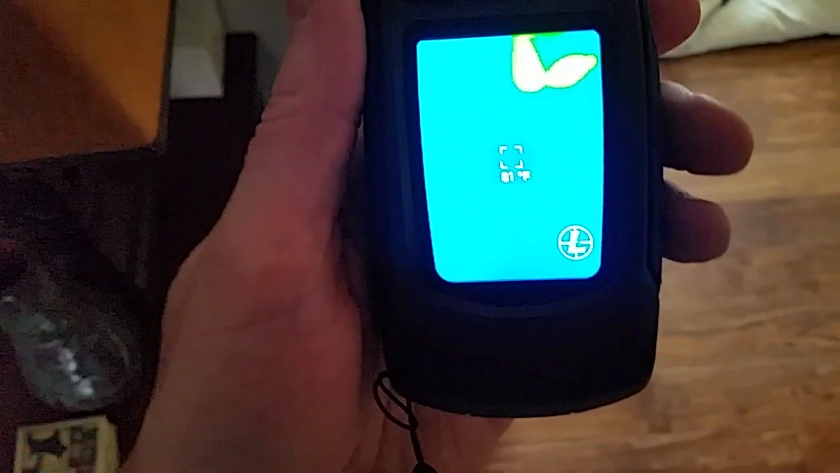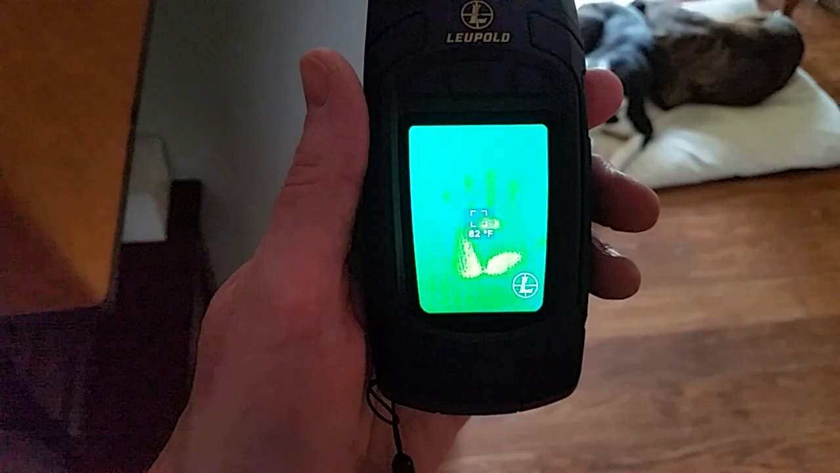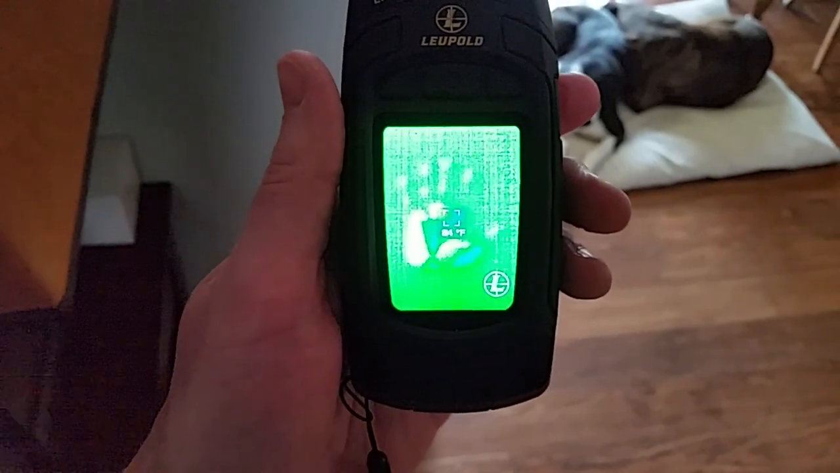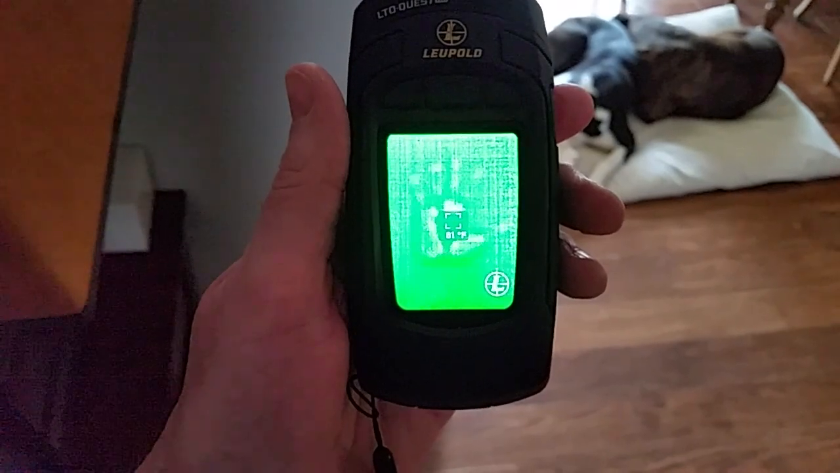And there we go. Isn't that wild? Look at my handprint still showing on the wall. Look at the fingers and everything. Totally picking that up, just plain as day.